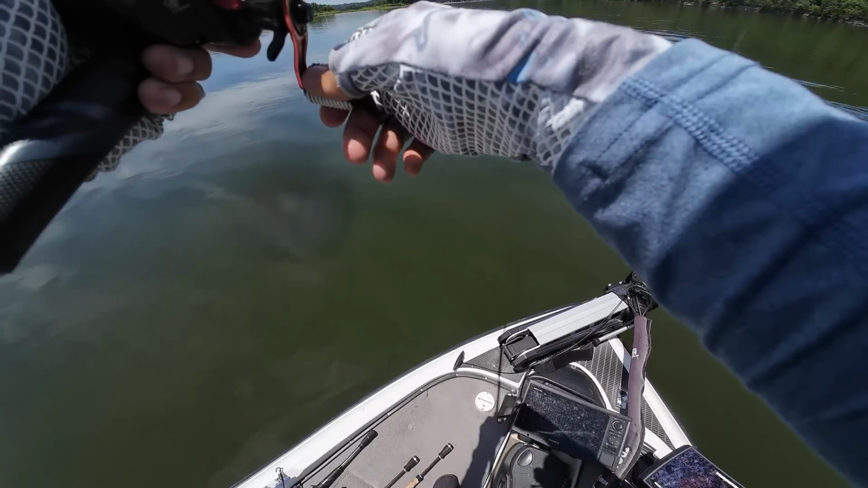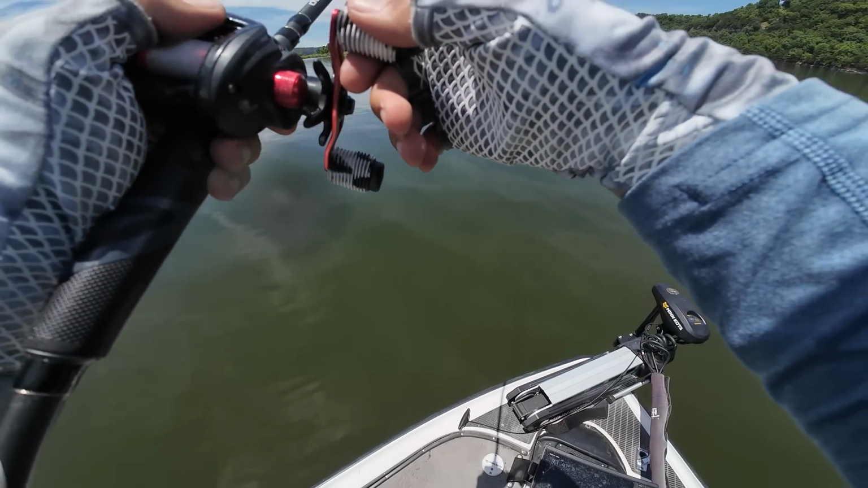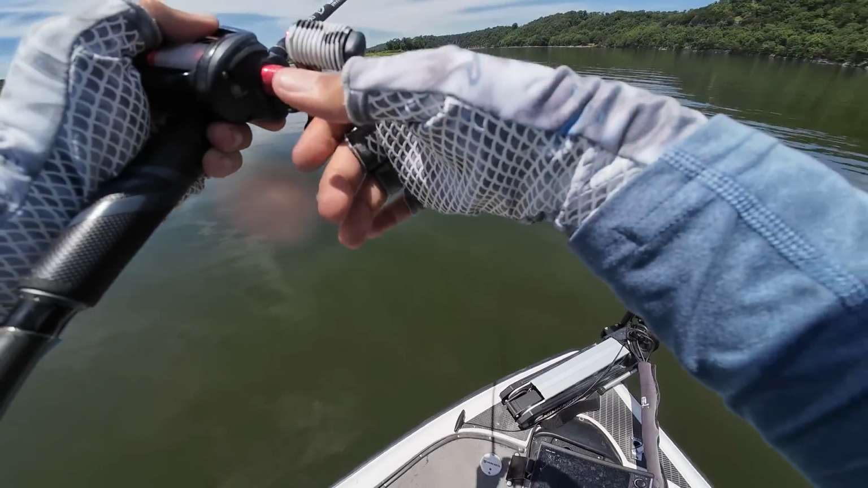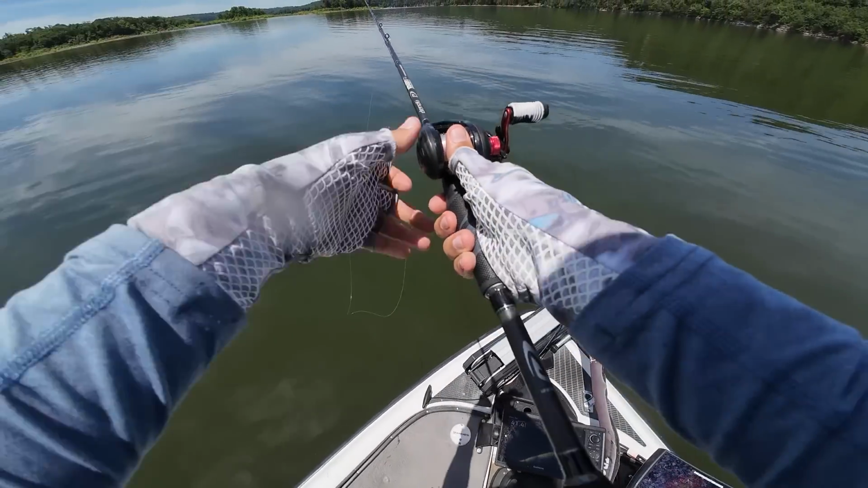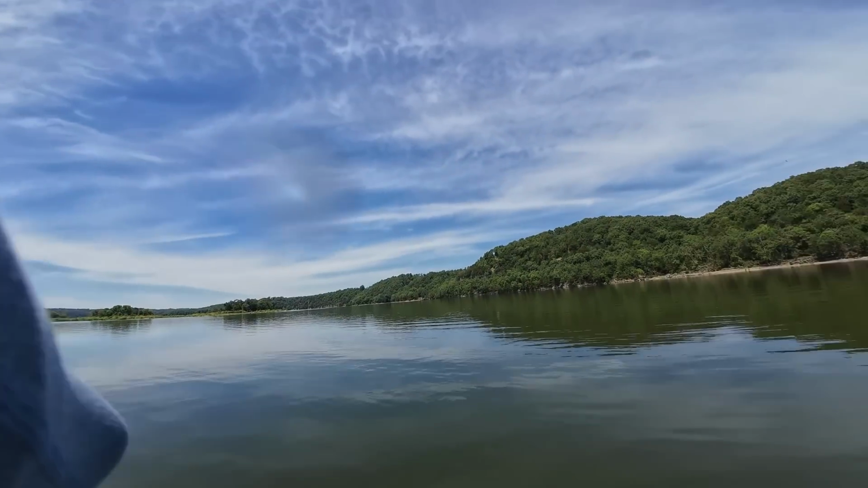Oh, my line jumped a foot. How did you not eat that fish? What the heck? Doom. Oh, it's such a fun bite when they eat this thing. Dang. Get down there. How did he not get that, though? Got him. There we go.